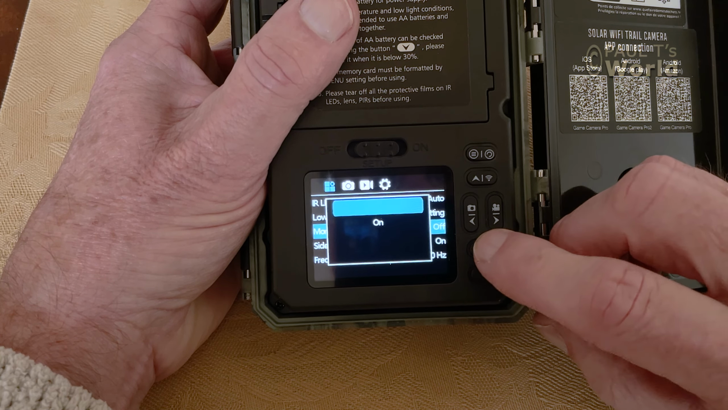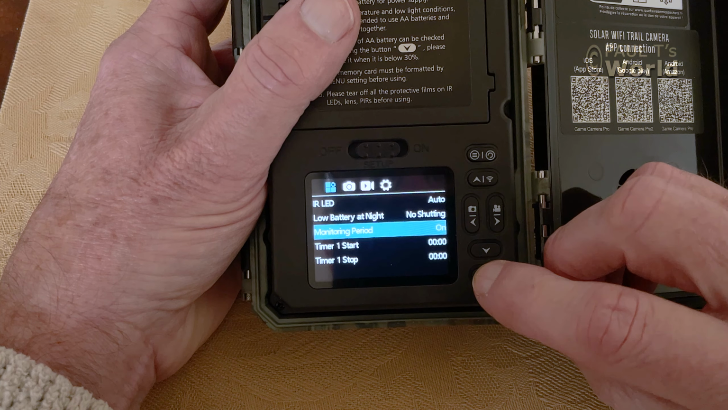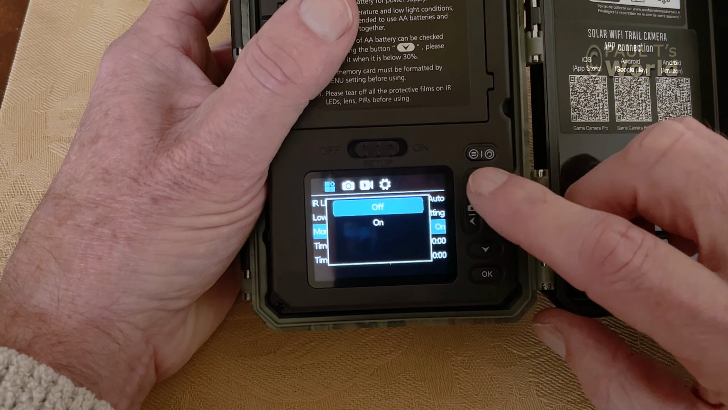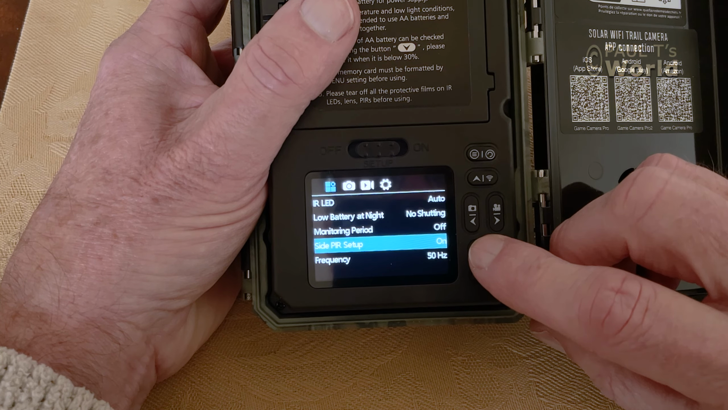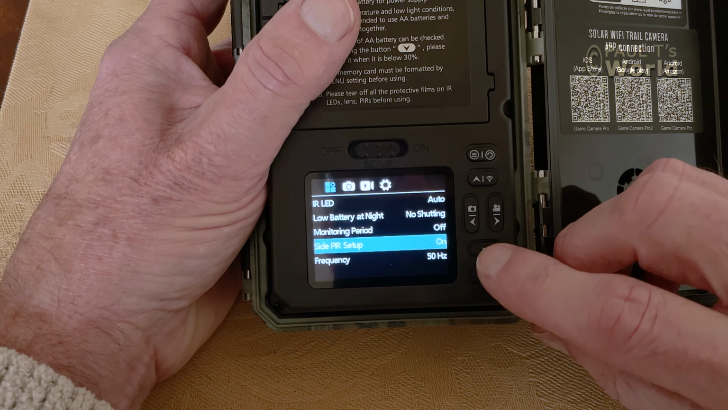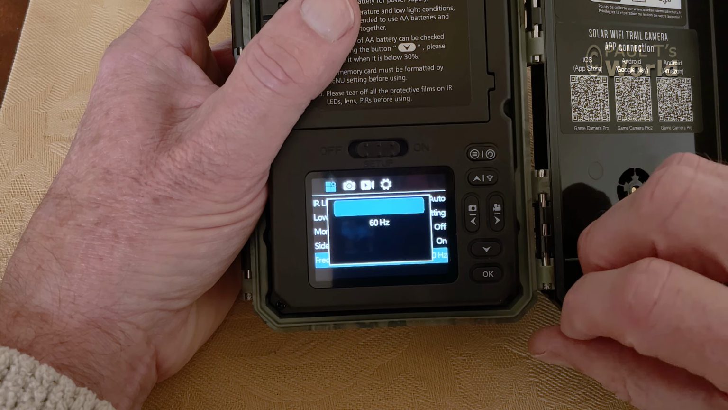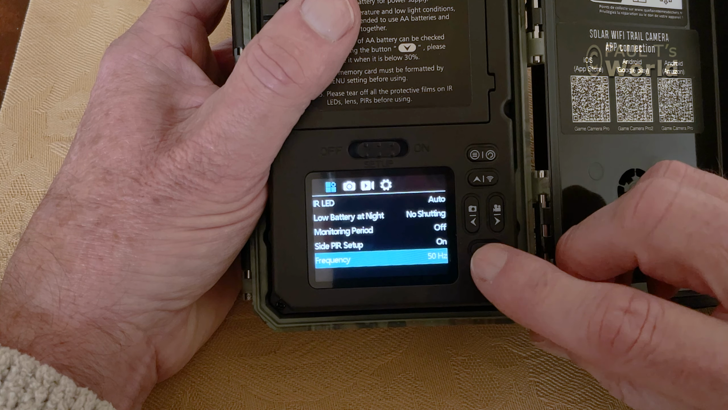Monitoring period. Set this to on if you want the camera to only register photos and videos between certain times of the day. If you want the camera to record video and pictures all the time, just set that to off. Side PIR setup. Leave that to on. Frequency. If you're in North America, set it for 60 Hz. In most other countries, 50 Hz.